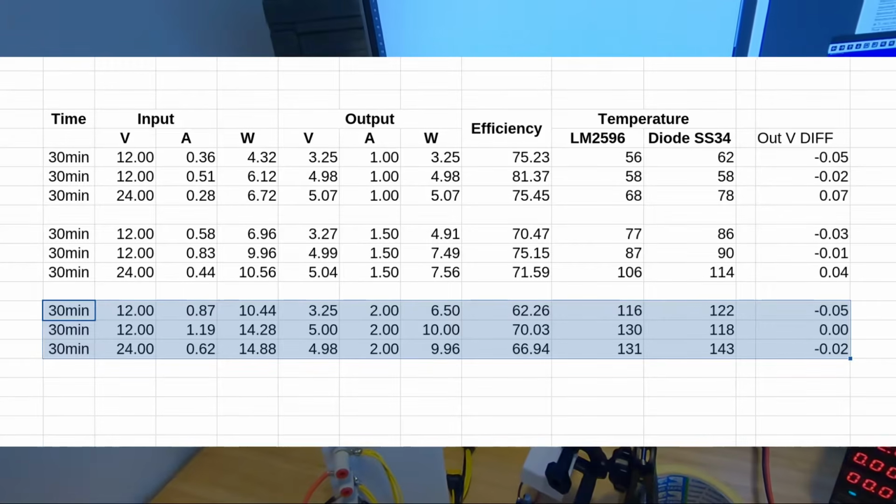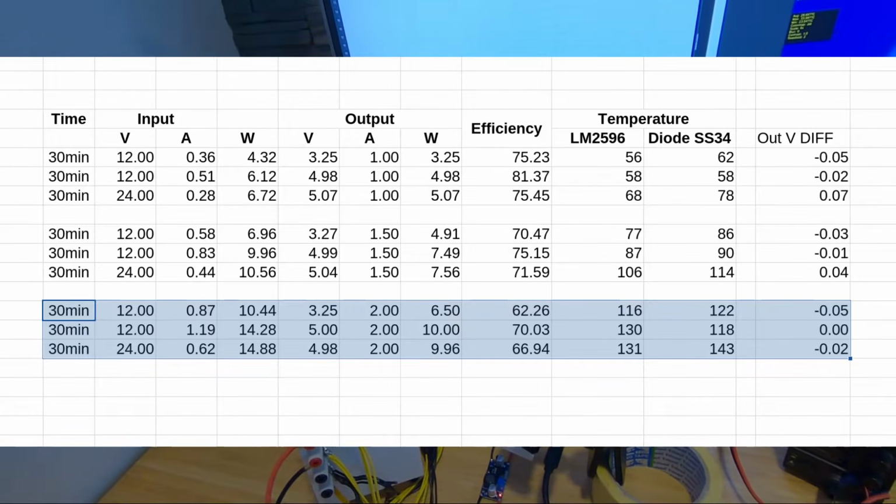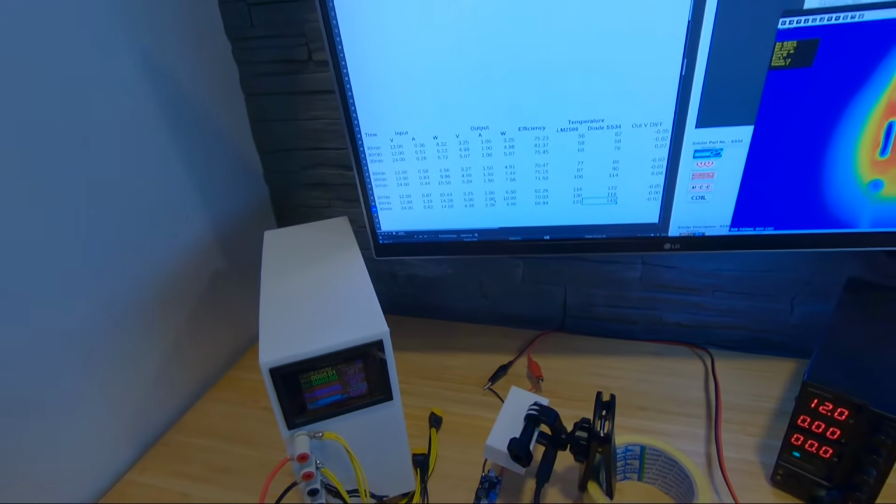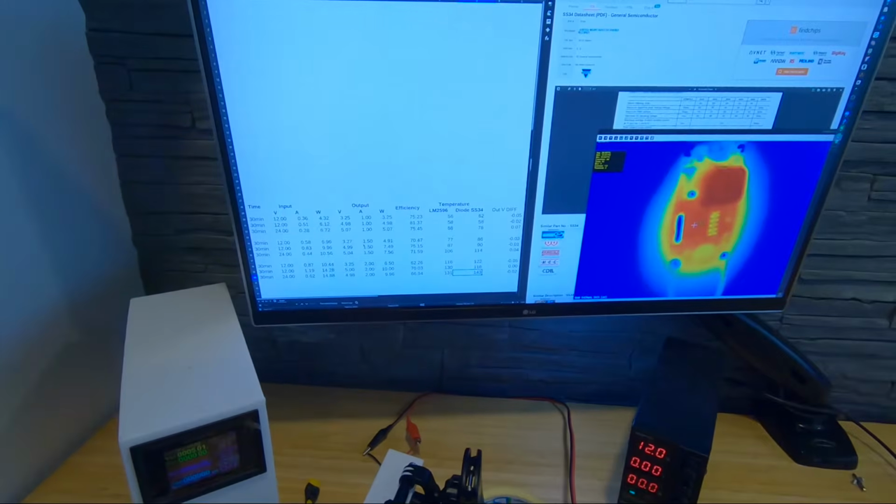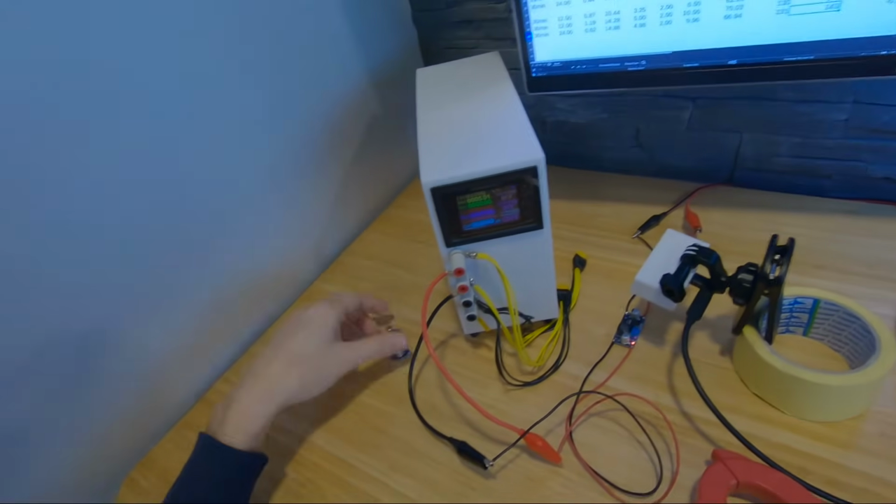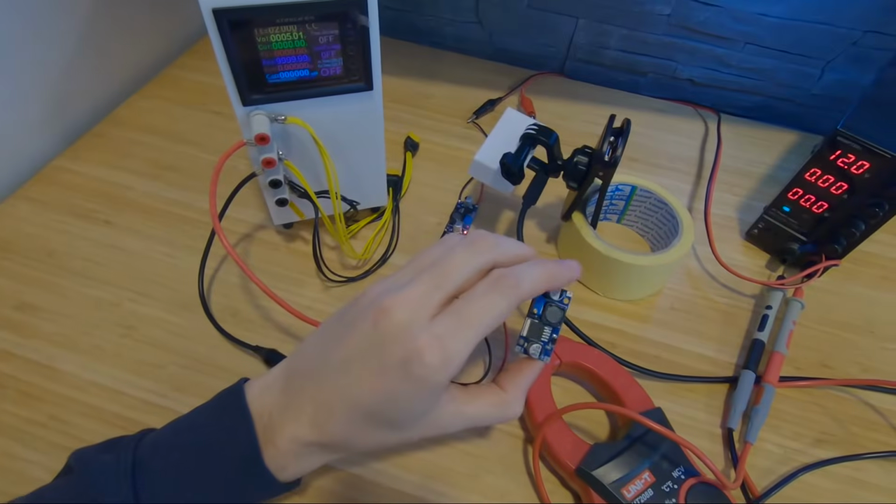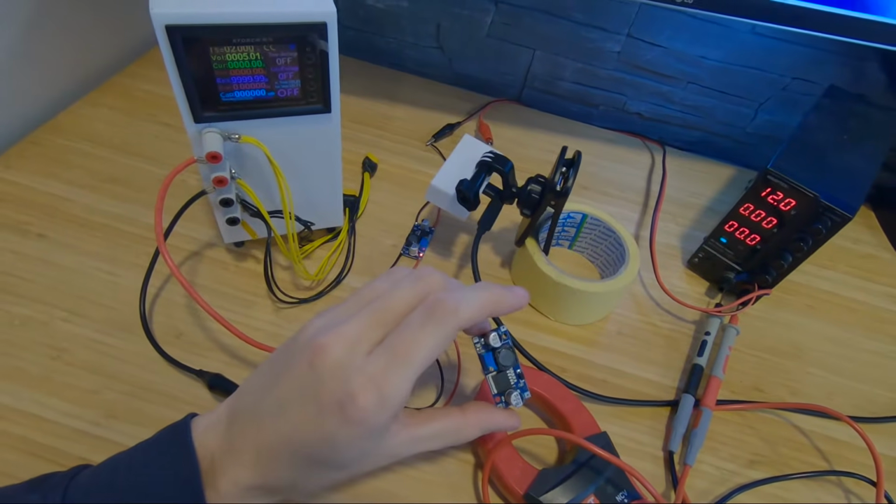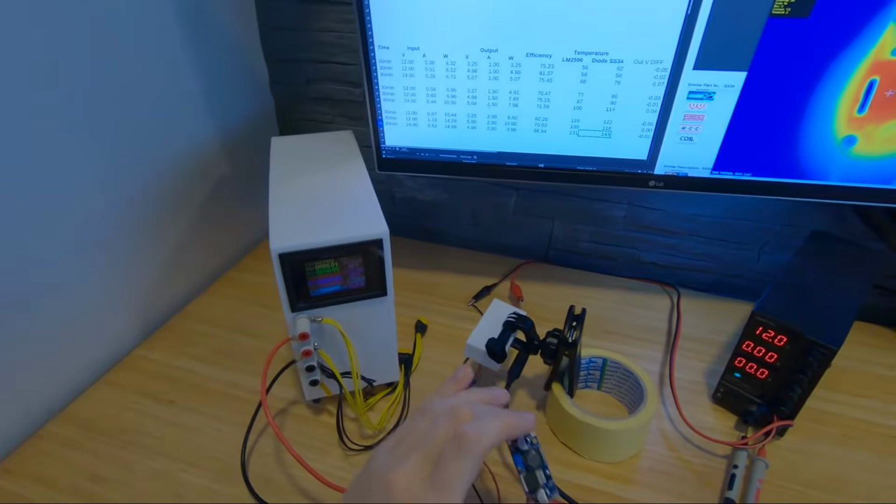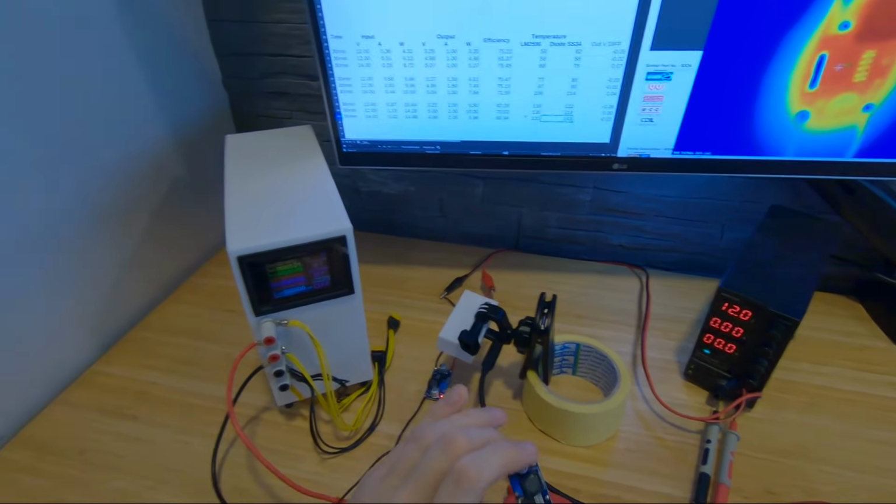How can you pull 3 amps? How? I'm not saying that Texas Instruments are at fault, but that means these chips and this diode are fake. I'm not going to go more than 2 amps. This was stressful already.